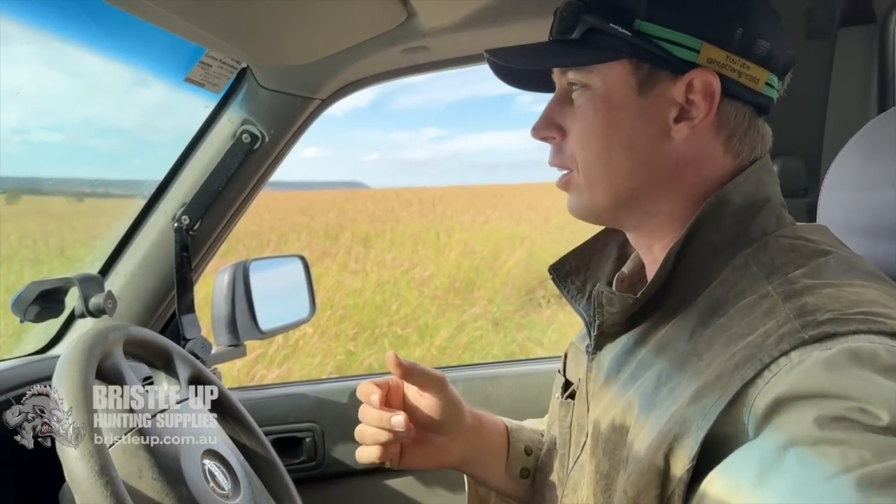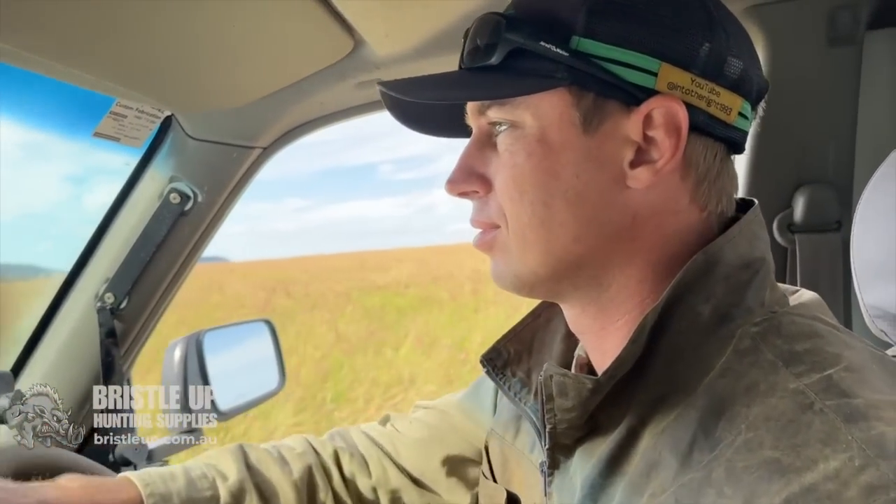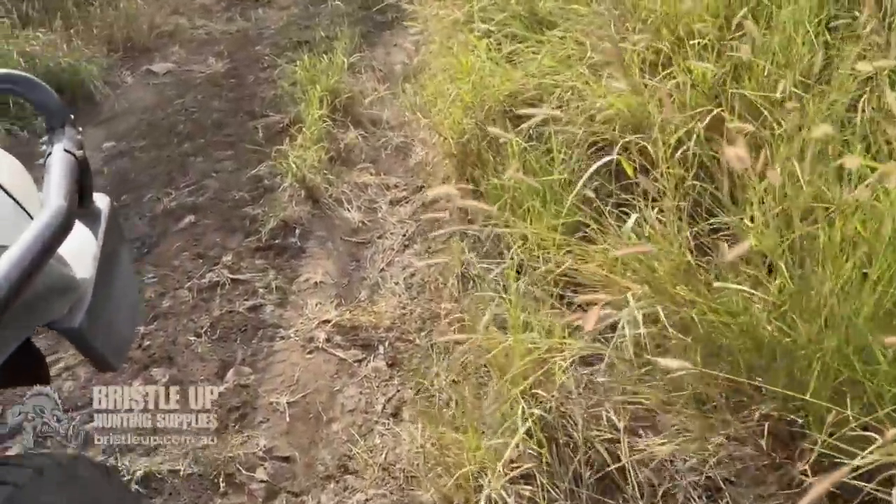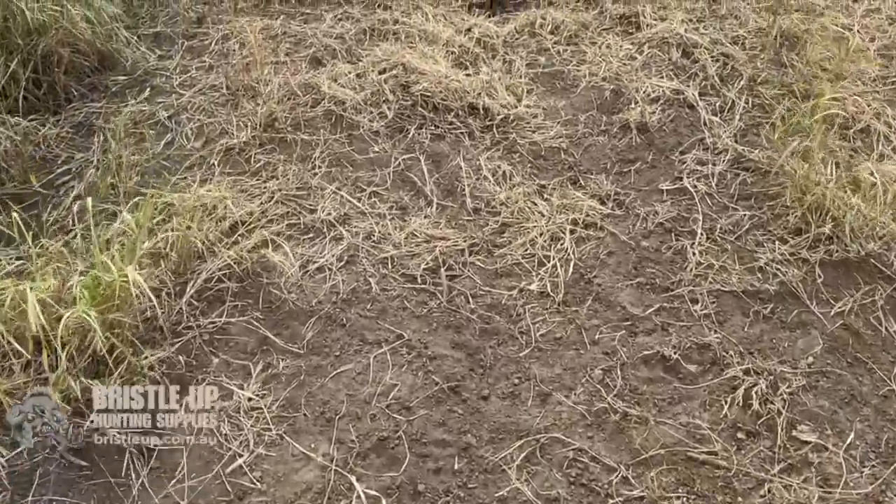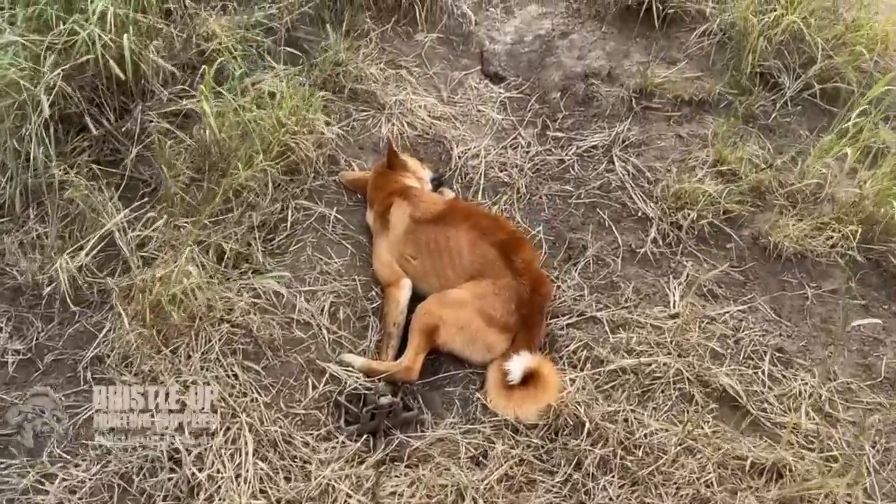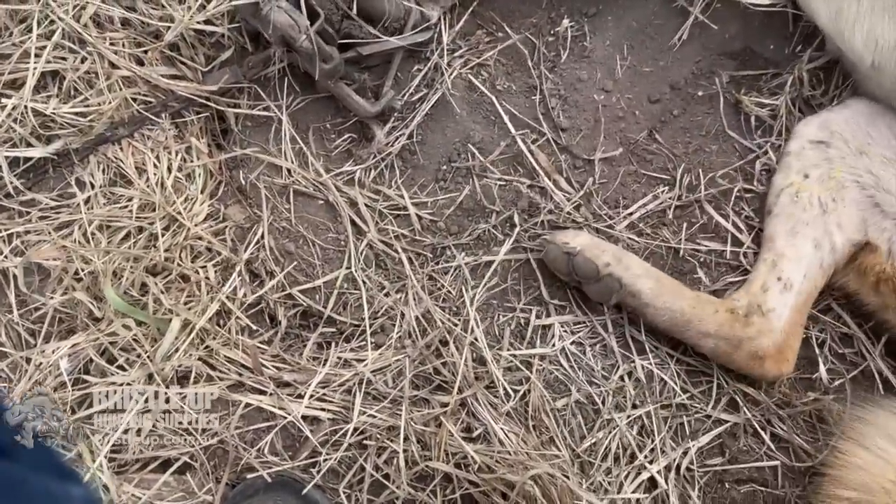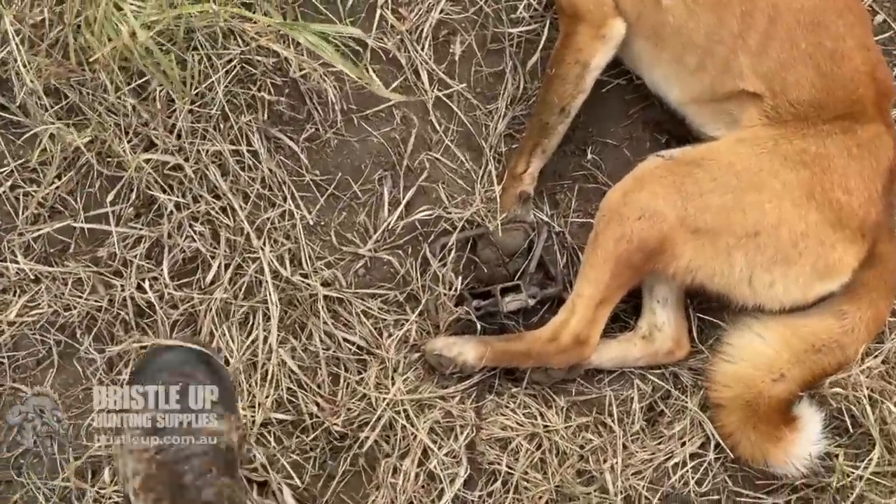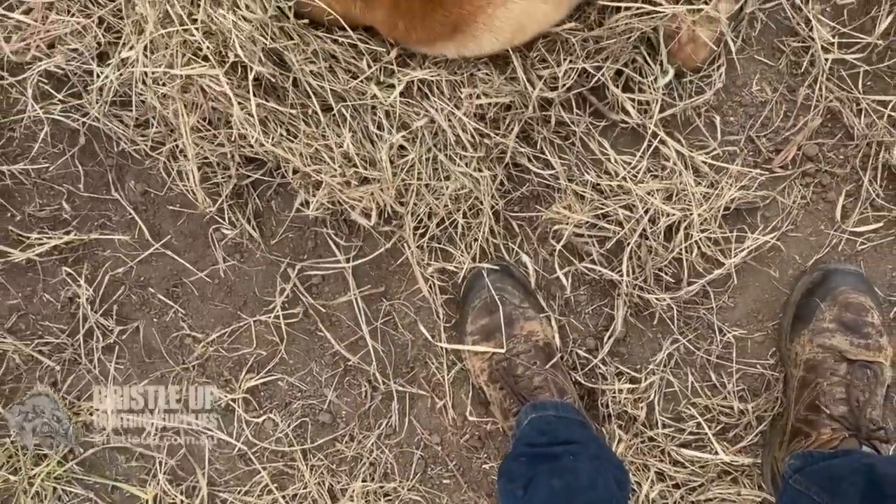Righto, let's go up and see what he is. Righto. Here he is. What do we got? A male. Full paw catch. Oh, he's leaking his pee everywhere there. Don't want that.